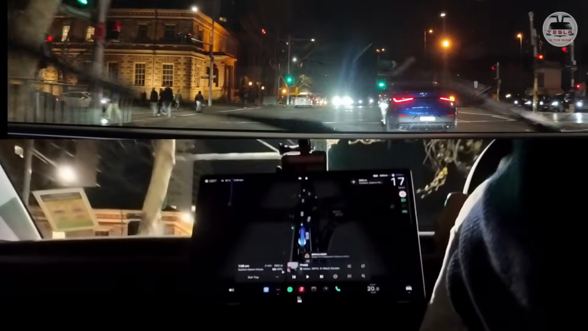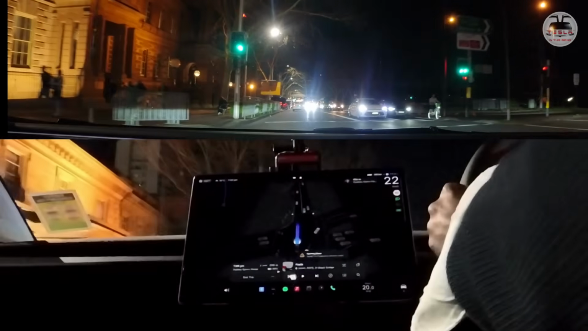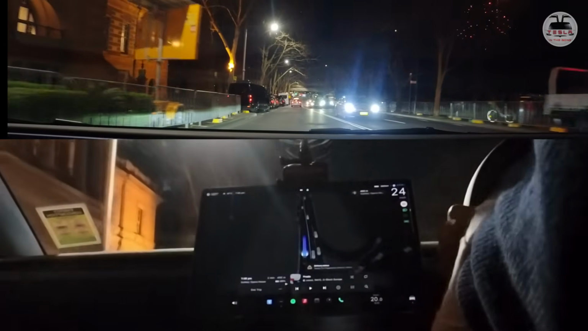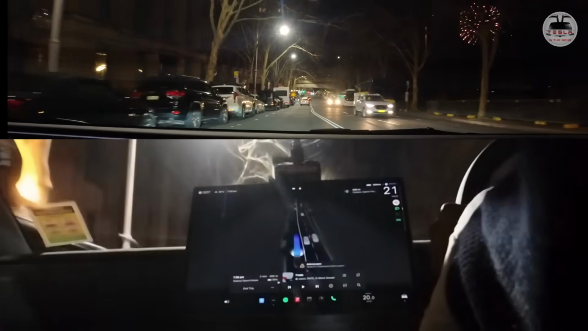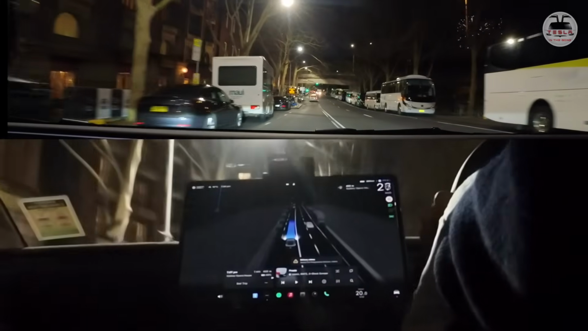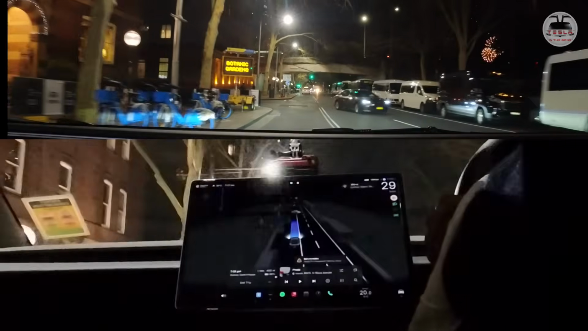In the front you can see the fireworks going on there over Botanical Gardens, and now it becomes a single lane over here. This is just way too cool, mates. I'm going to give it a bit of a nudge because I don't want people behind me to think that I'm being a noob. But there's a car merging here.